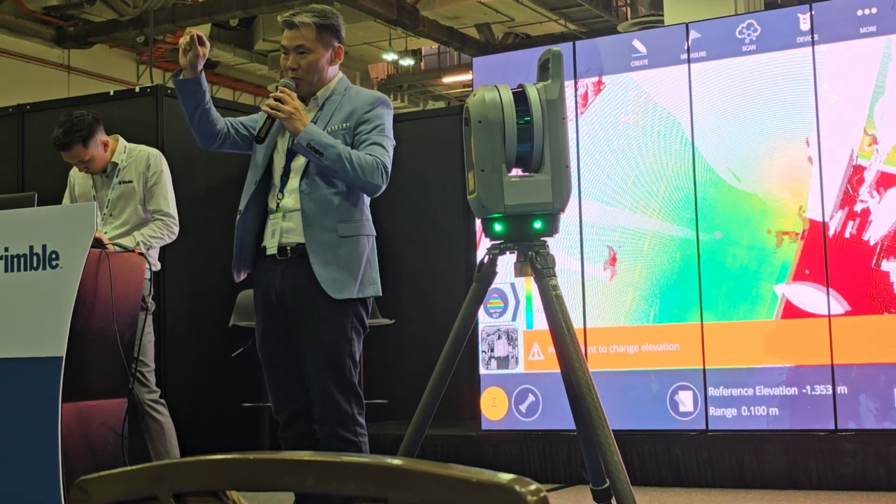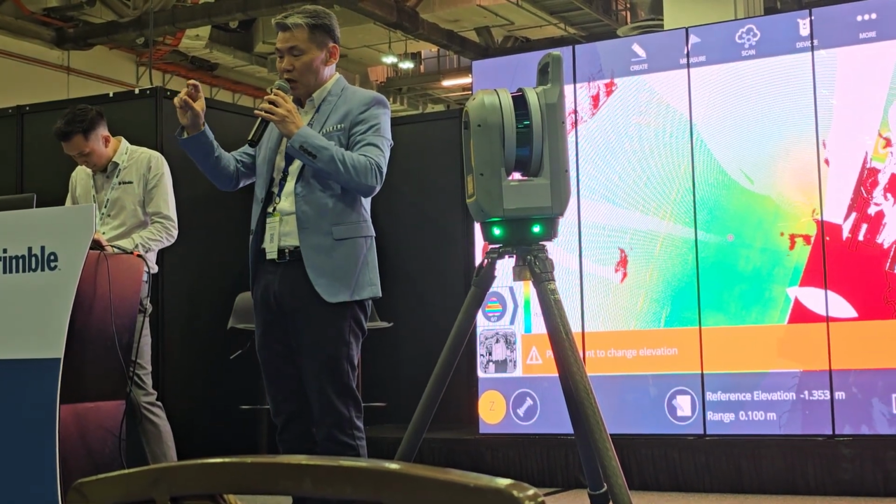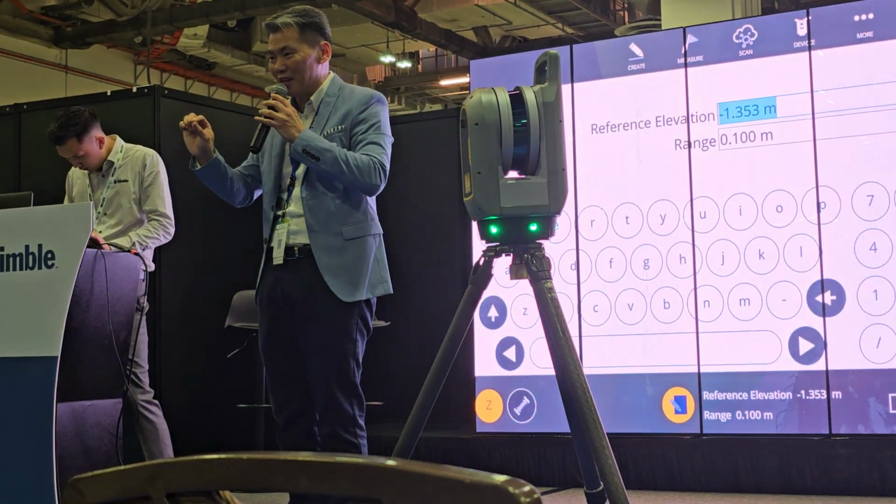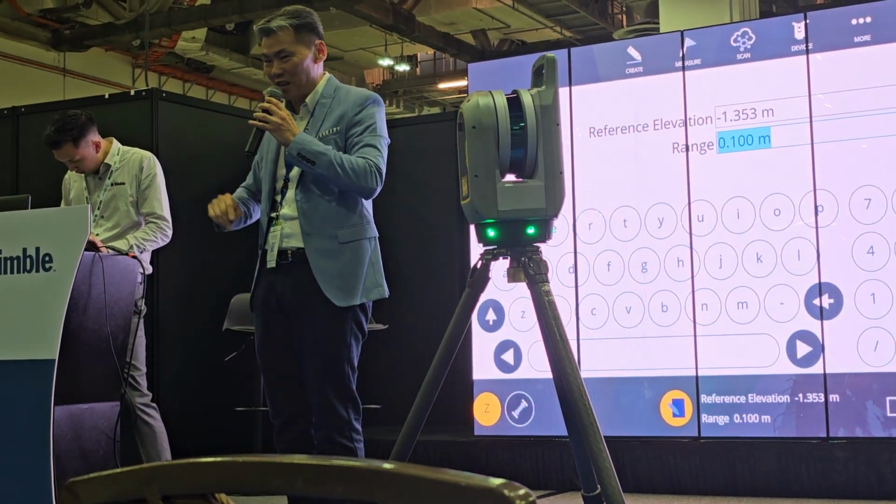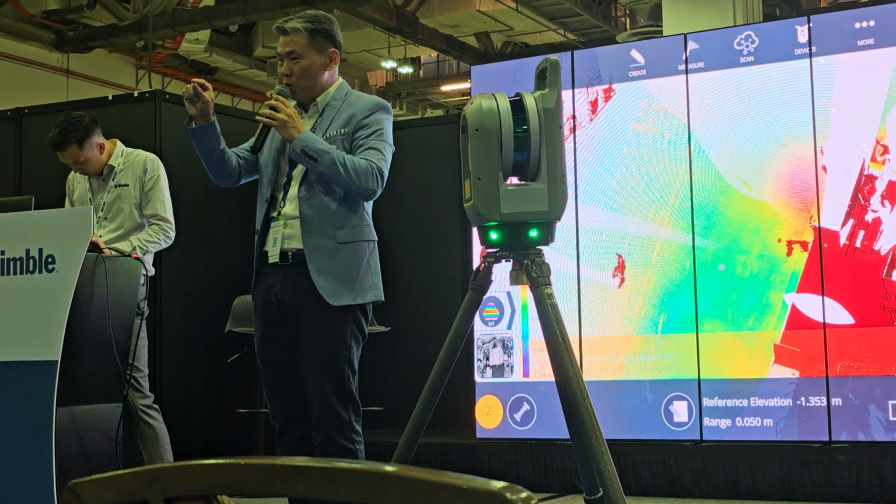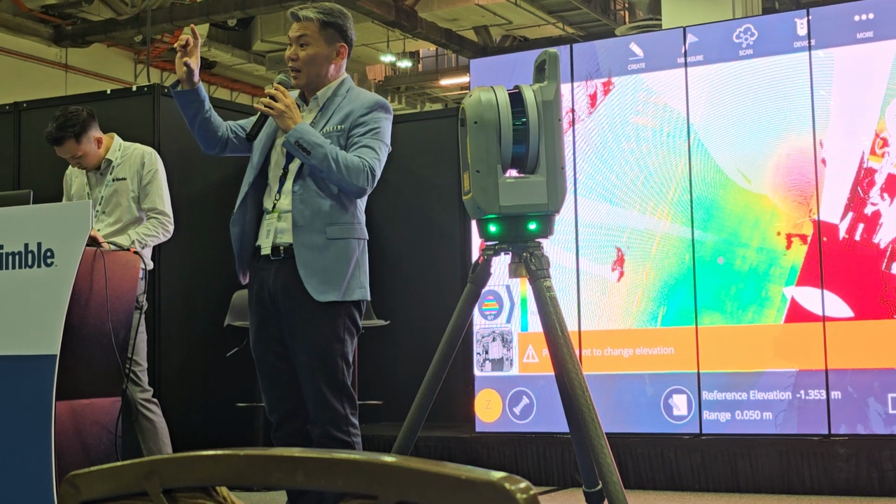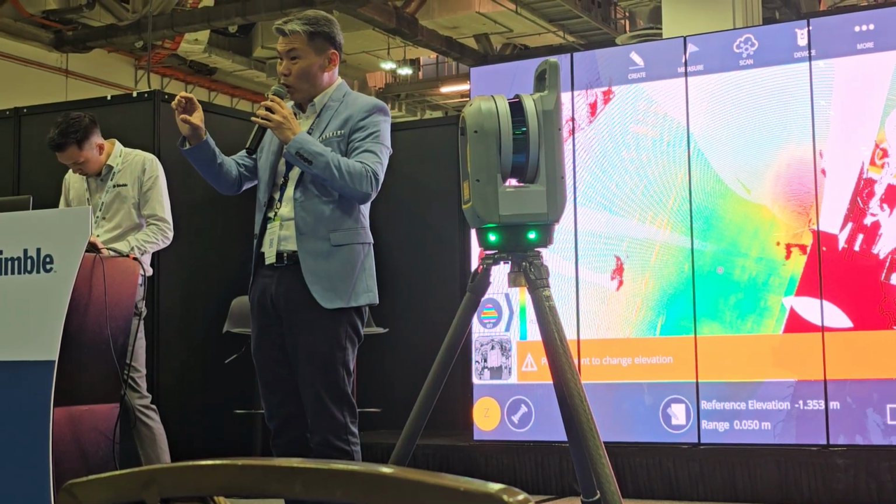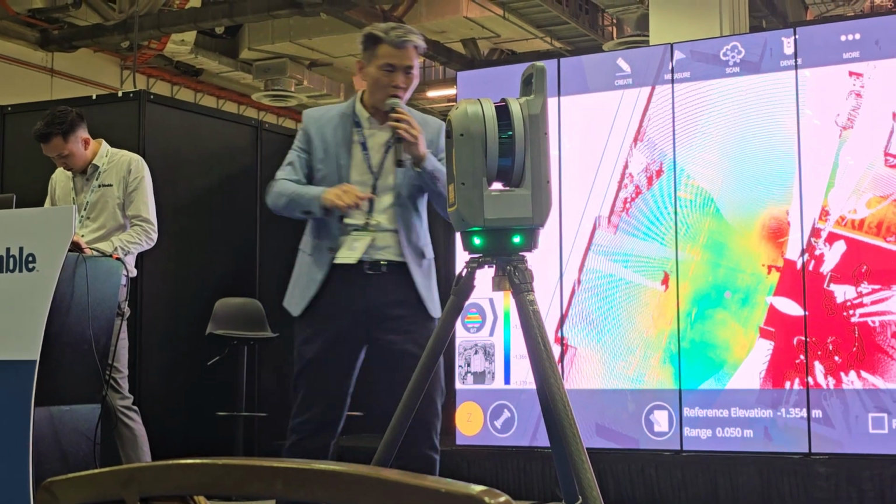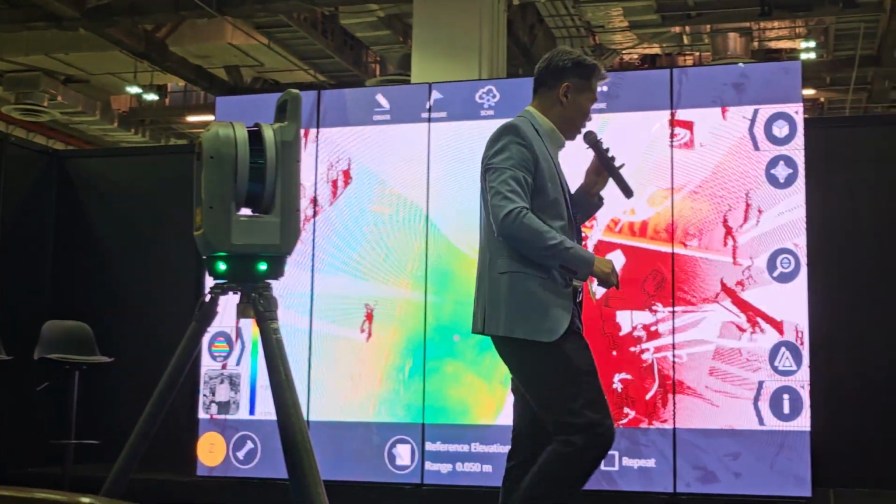So all these parameters you can set yourself. If the tolerance is 5 millimeter, flatness cannot be 5 centimeter, right? 5 millimeter you can set. Anything beyond 5 millimeter becomes red color, right? Anything within 5 millimeter is all blue color. So we will show you on the software.